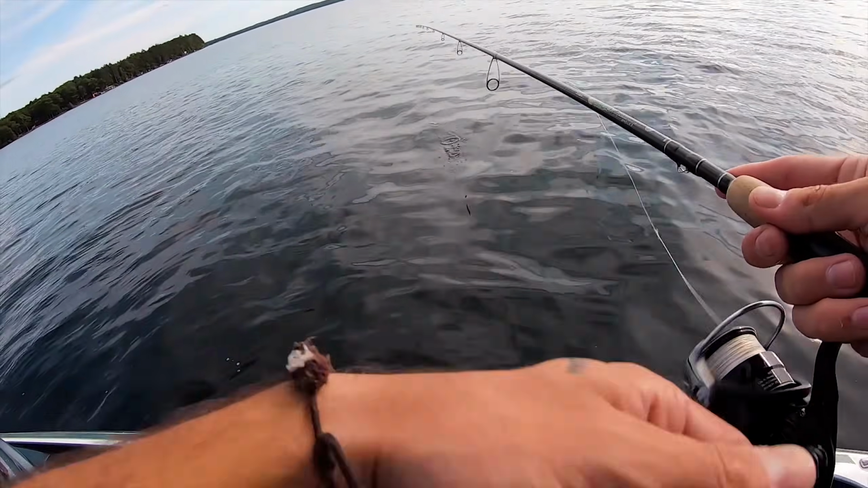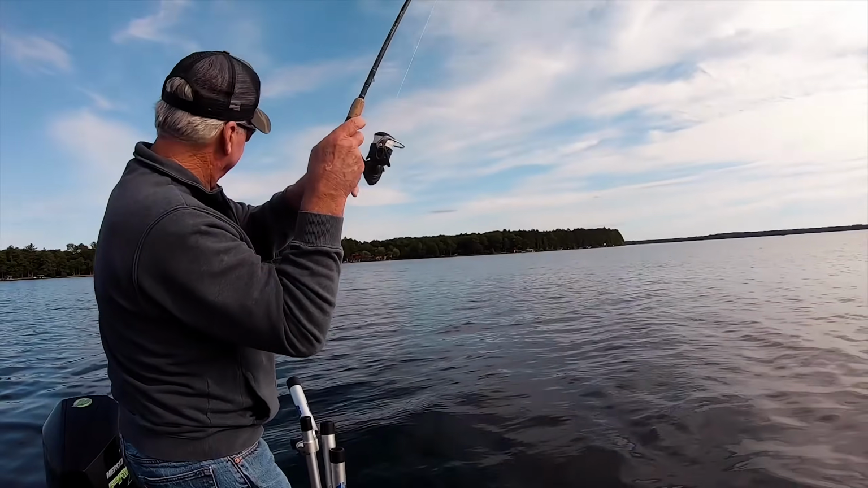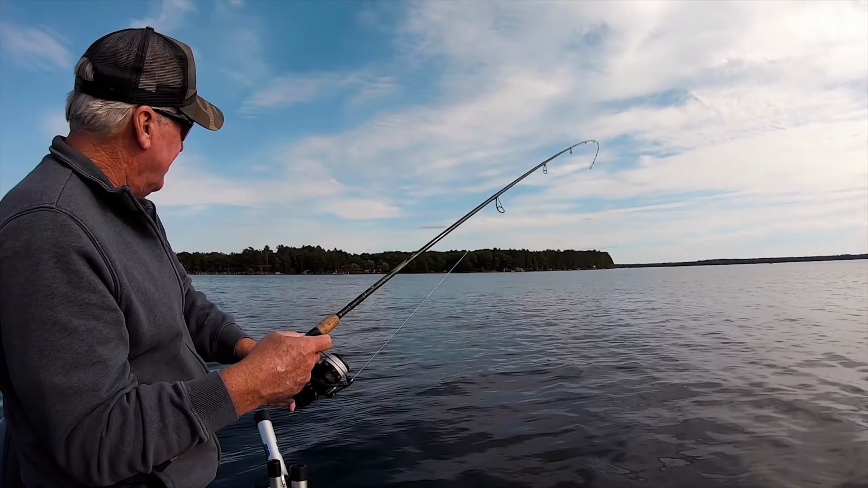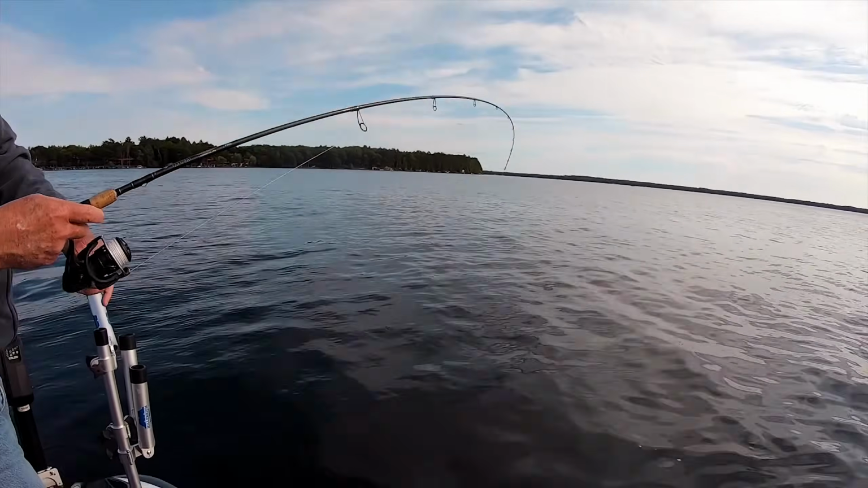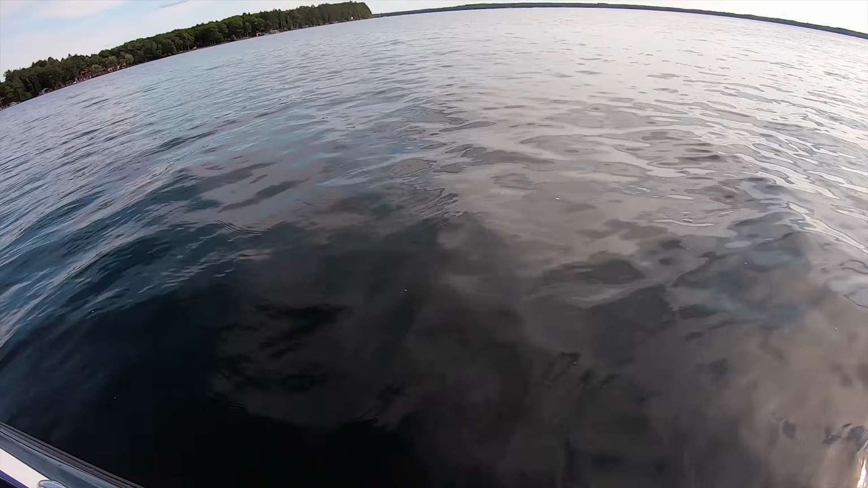No way, your first cast. My dad's first cast with the FTA hammer stick, and it's a nice one. I think it's a smallmouth.